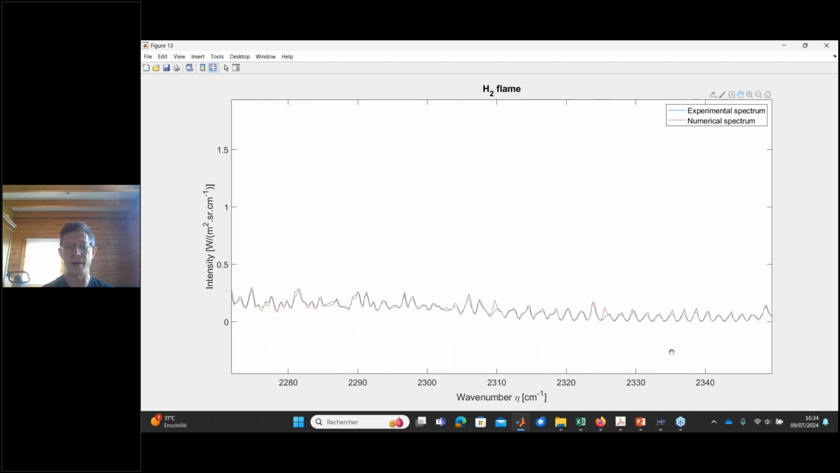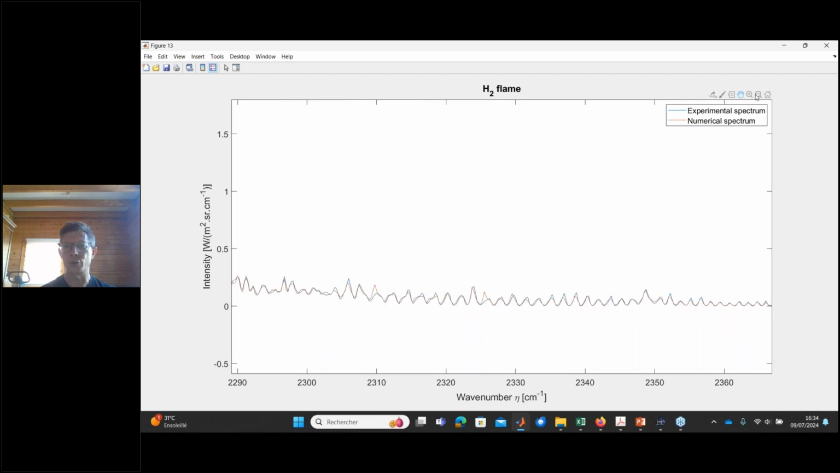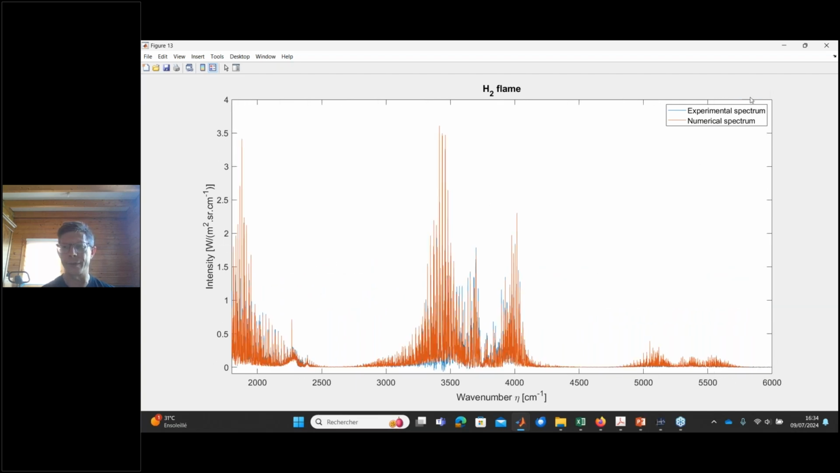So there is a very, very good agreement between the experimental spectrum and the numerical one. Just another part here.